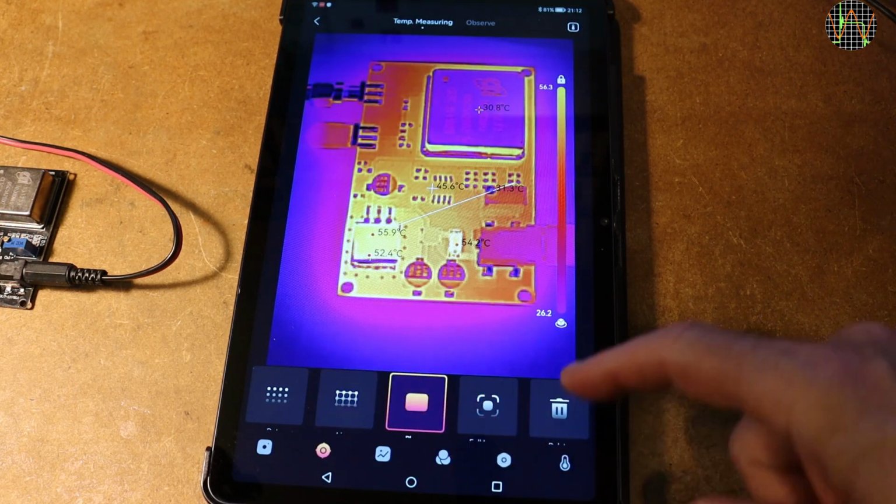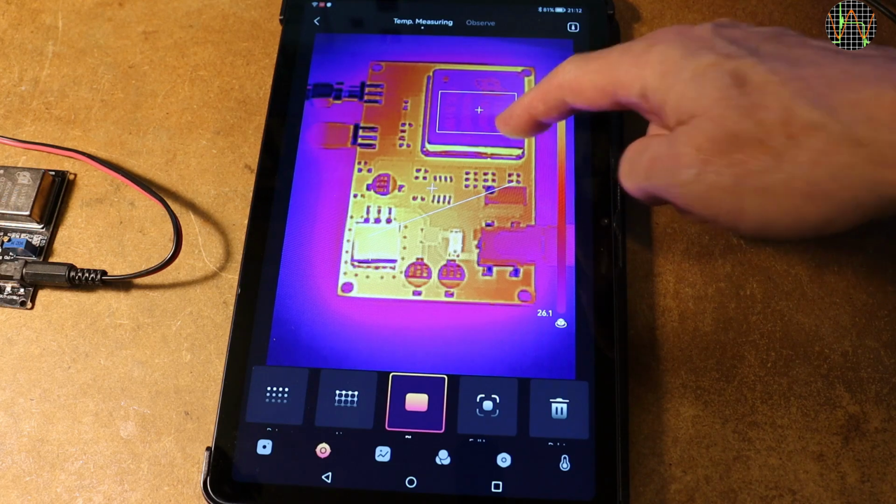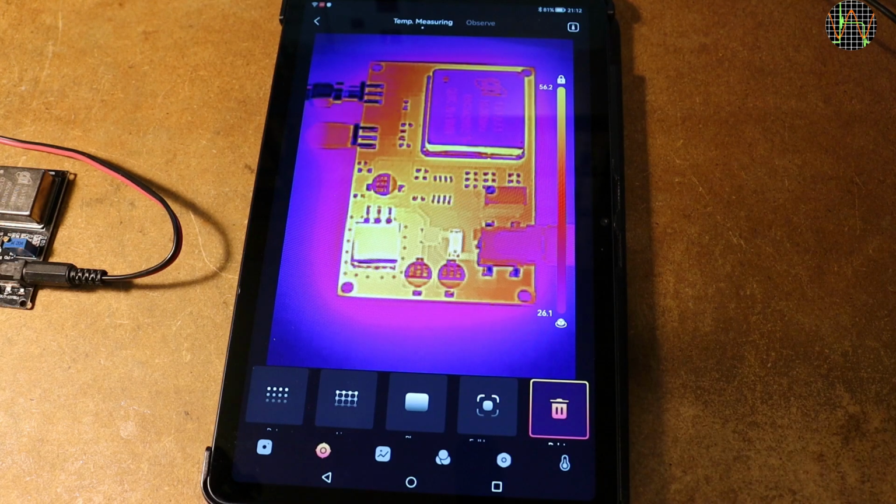And if you use the area tool, you can draw up to 3 areas on the screen, and the app will calculate the highest and lowest temperature in that box. And to get rid of all that, the trash can icon removes all points, lines and areas and their associated readouts. And to get the standard readout back, you need to manually turn that mode back on.